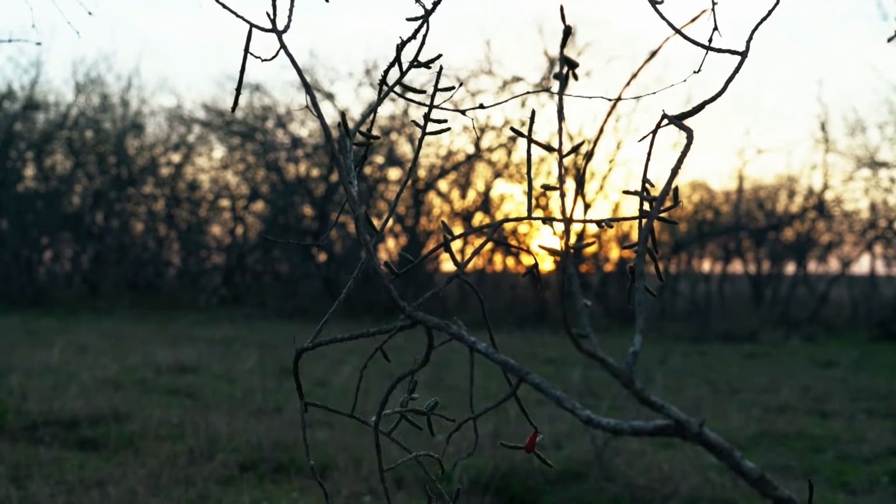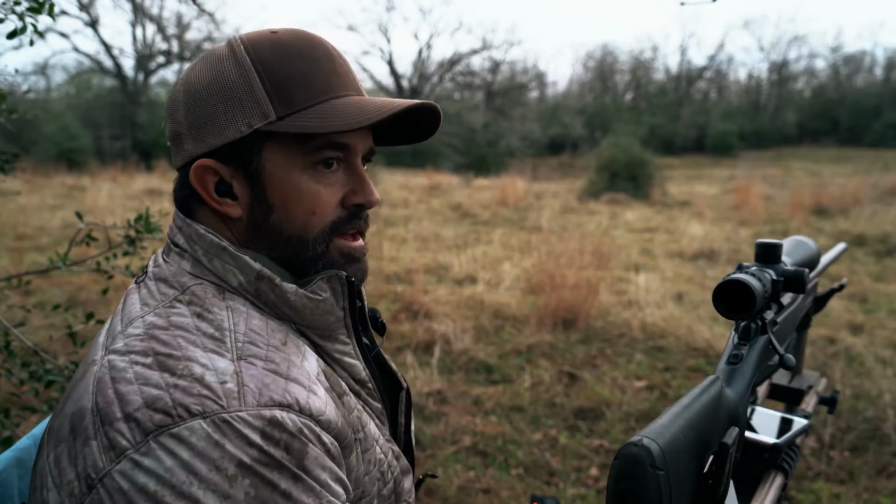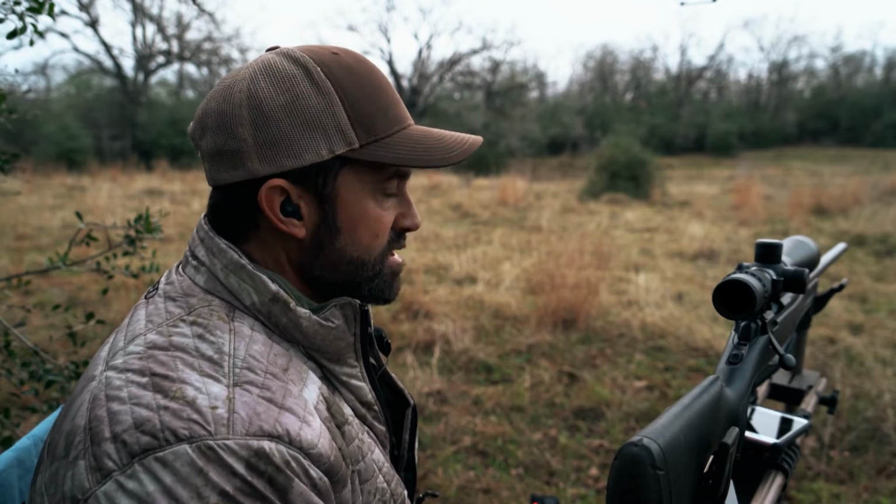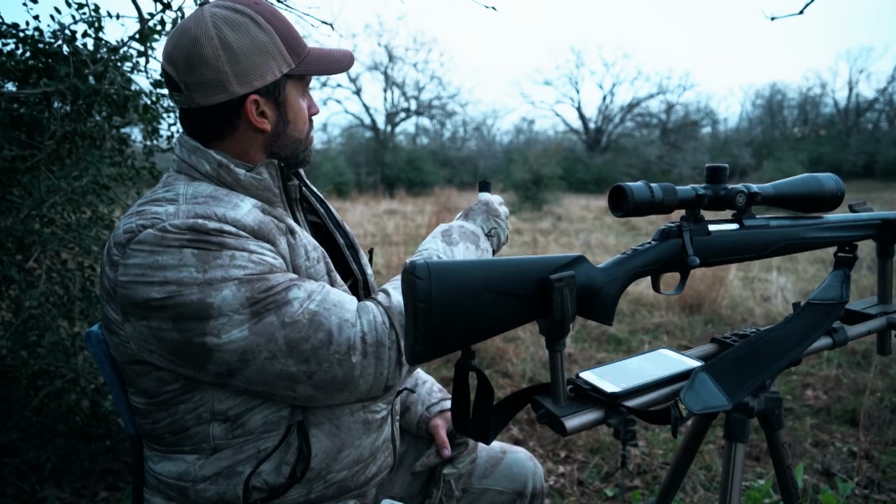So we've made probably close to half a dozen coyote sets the last couple mornings and have not had any success. We've seen 2 coyotes, but it's when we've been driving around. And this morning decided to try a little bit tighter setup. We've been setting up with these big rolling pastures out there.